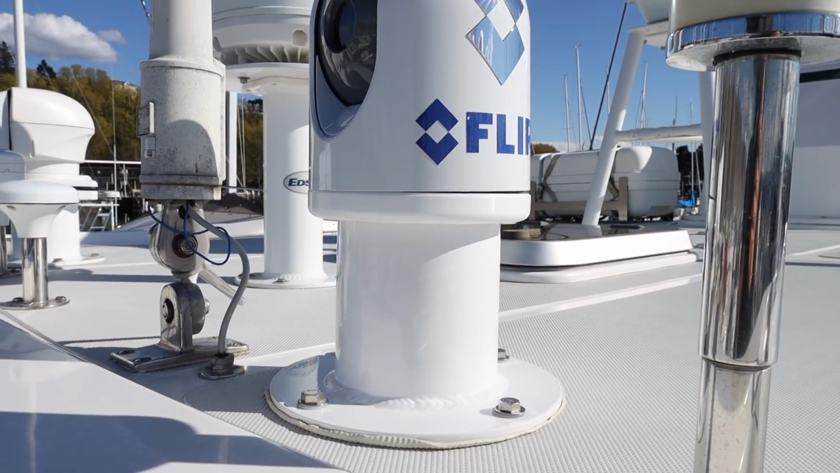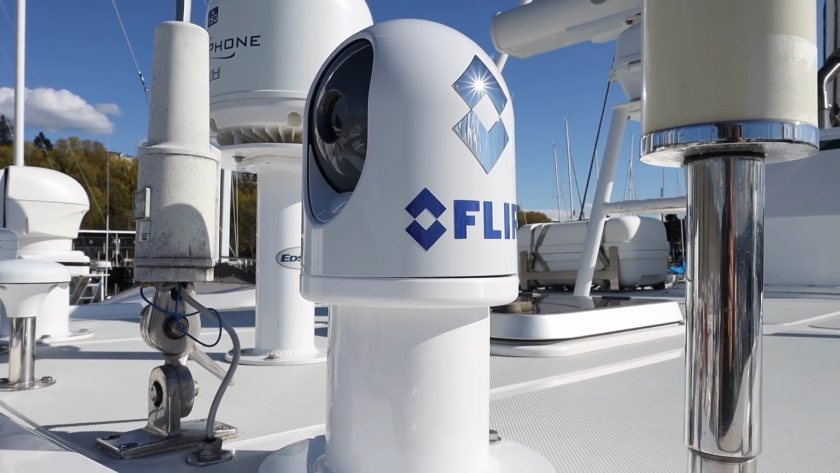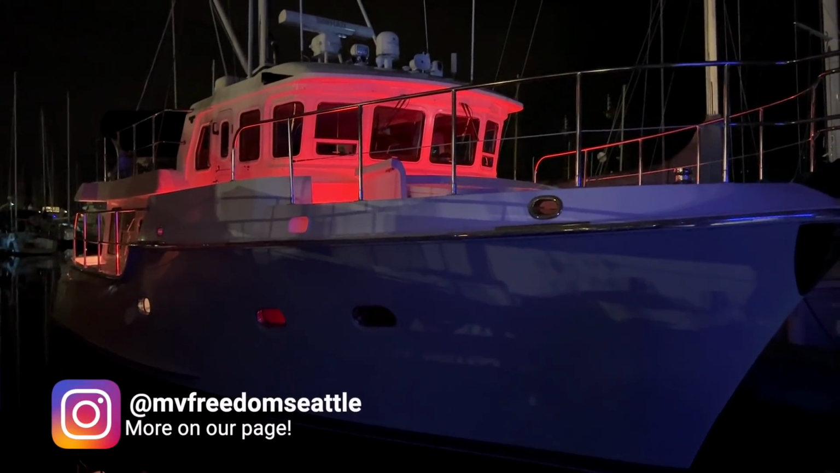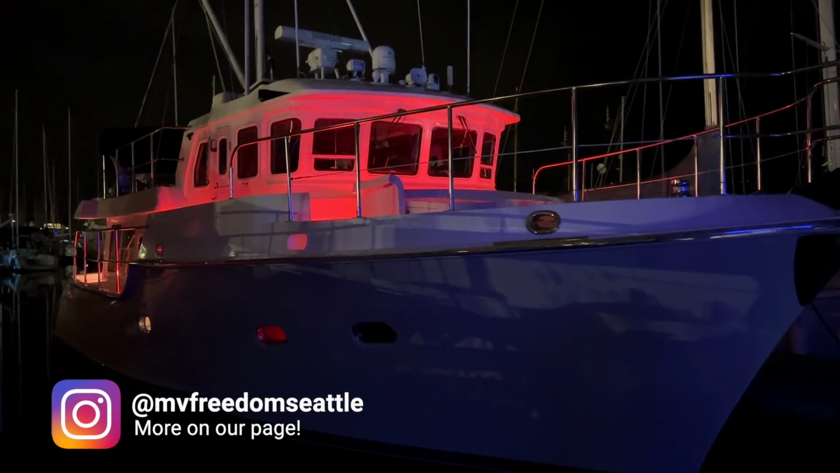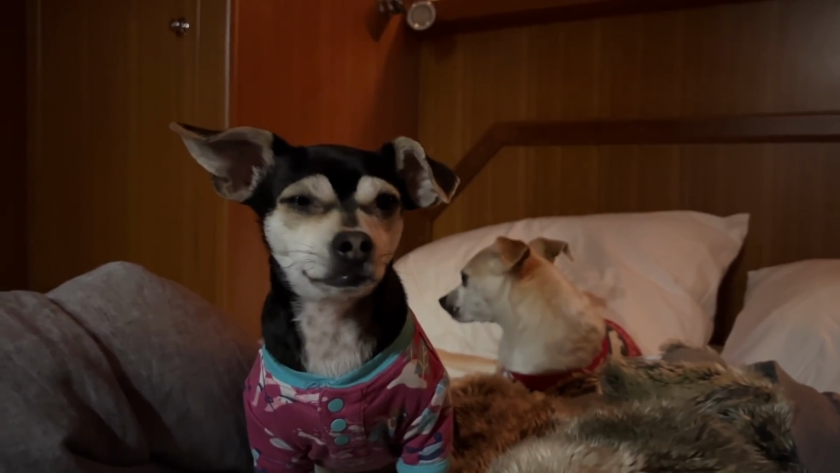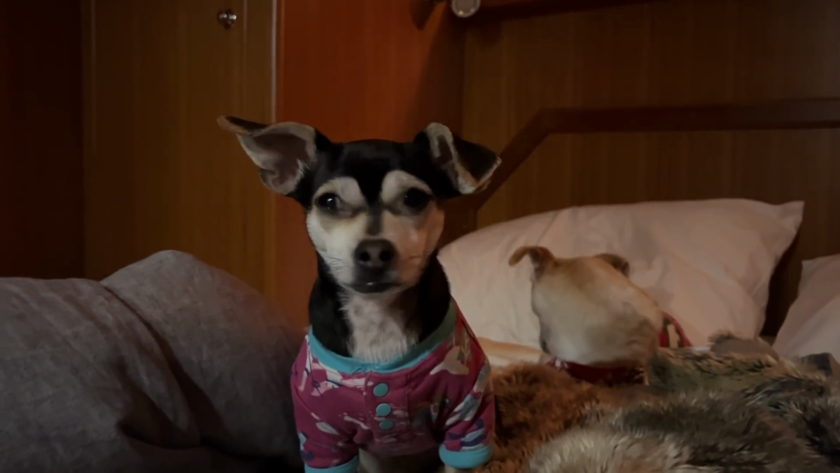Now it's finally time to put her to the test. It's 3:30 in the morning. This is the earliest we've ever gotten up to leave. And we're getting up this early so we have 3 more hours or 3.5 hours of darkness to test out the new FLIR night vision system aboard Freedom.